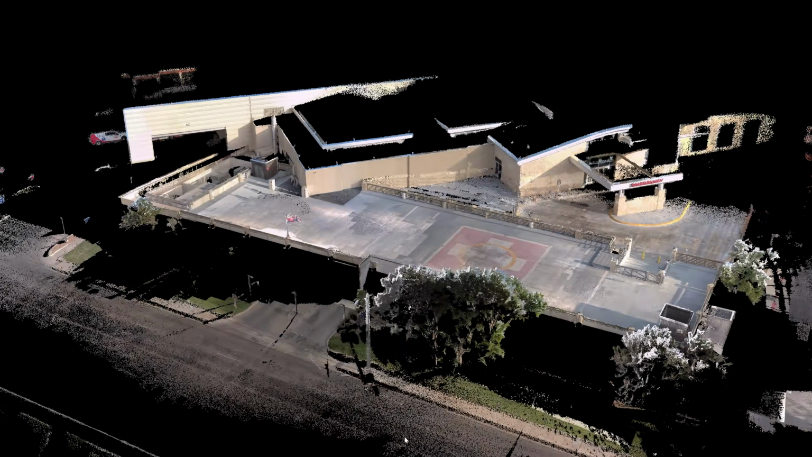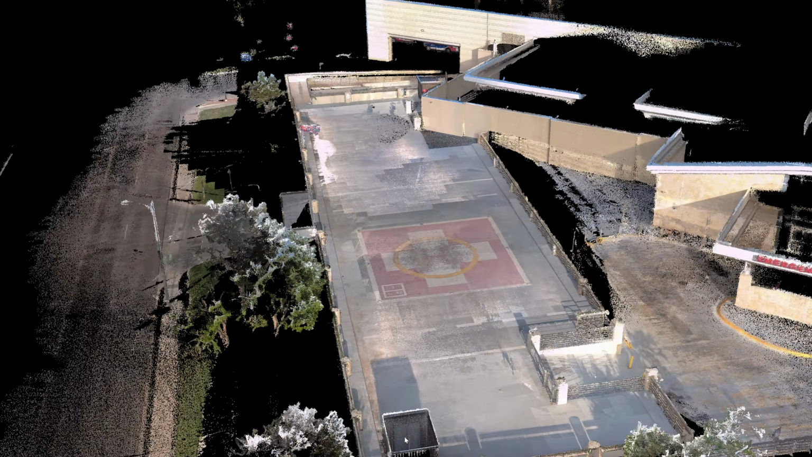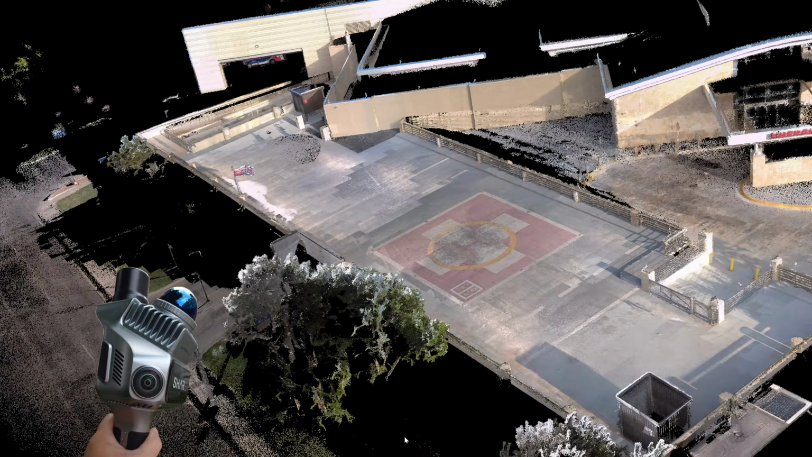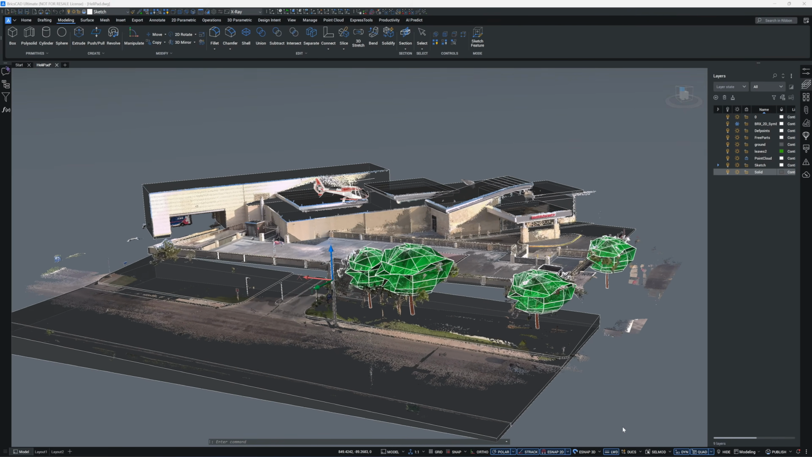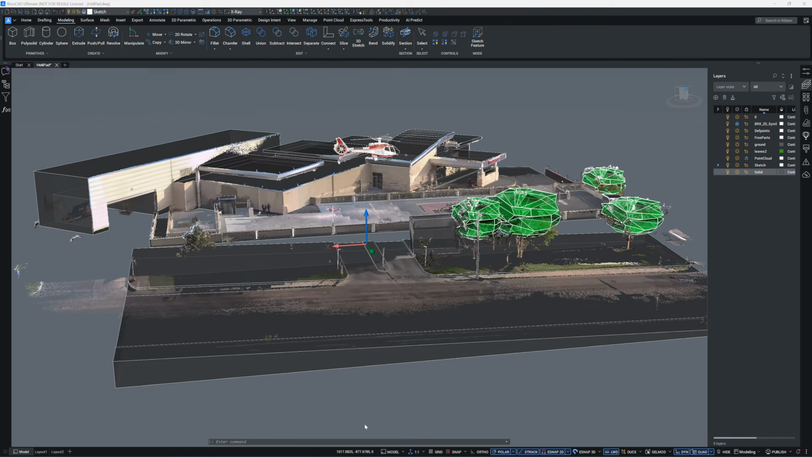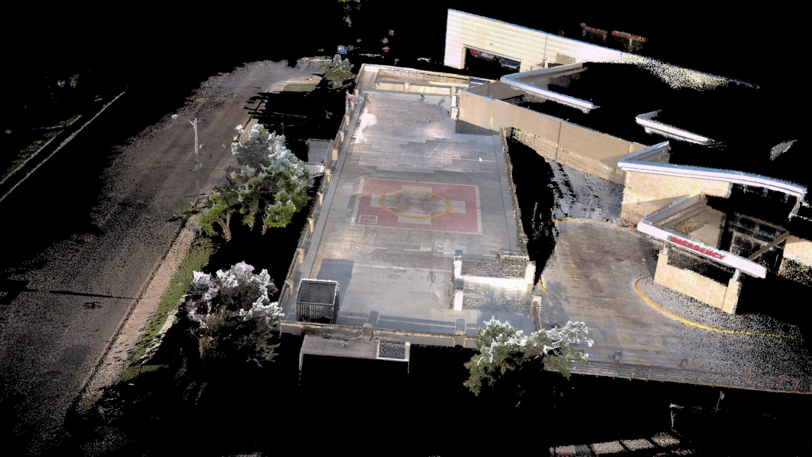Hey everyone, here is a 3D scan of a hospital helipad in the US. It was captured with the SHARE S20 LiDAR scanner, and I'll be showing you how to turn this scan into a CAD model using BricsCAD. This scan was shared by one of this channel's viewers.